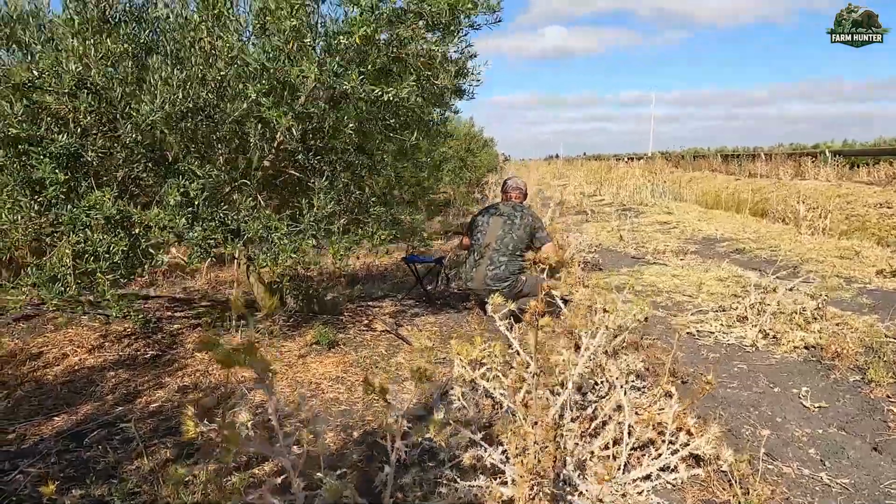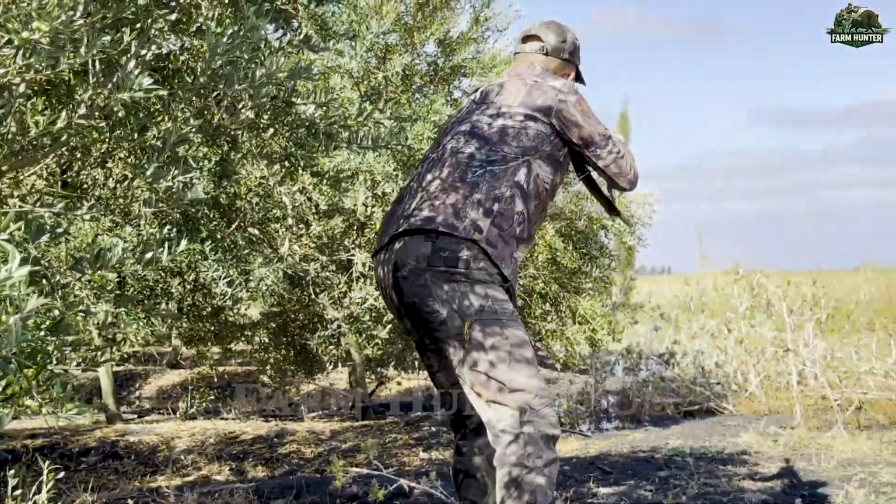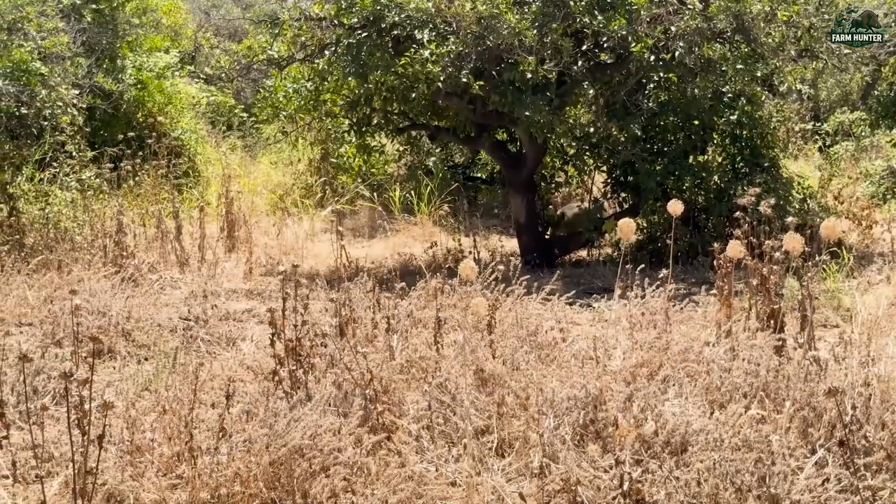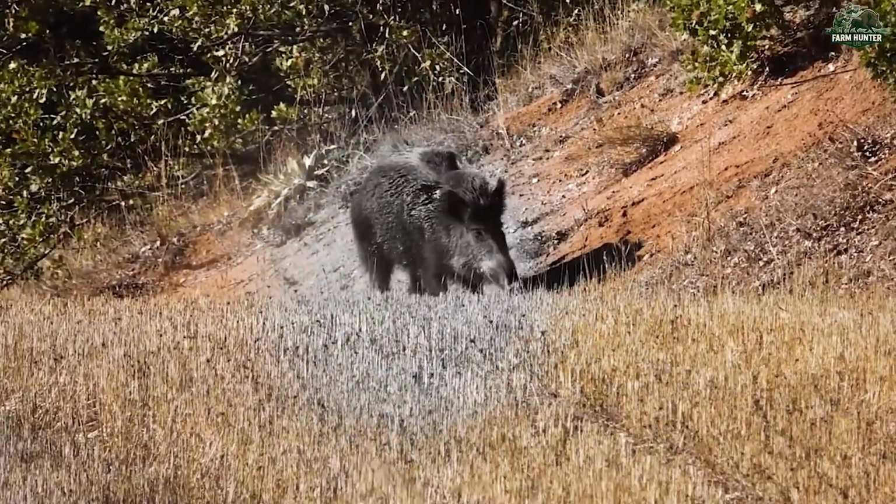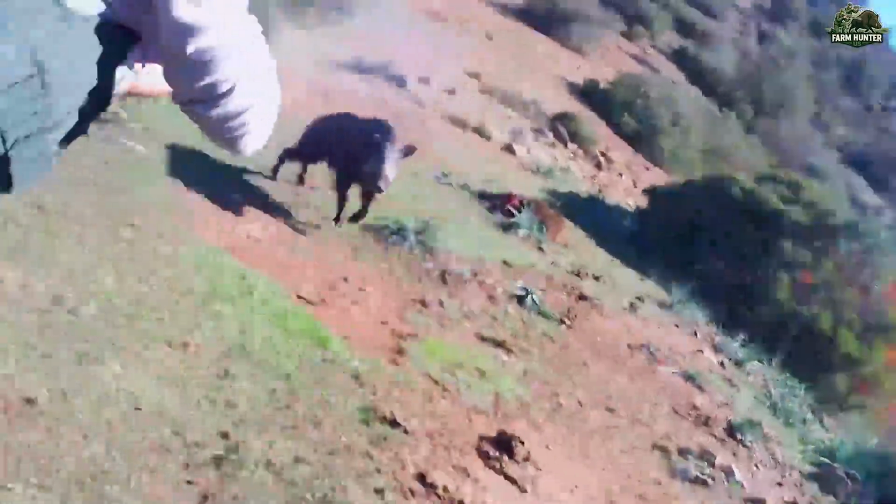In that split second, my friend Eric, who has sharpened his skills over 4 years of dedicated hunting, quickly raised his rifle and fired a precise shot right between the boar's shoulders. The boar collapsed instantly. While this early success lifted our spirits, I couldn't shake off the reality. Such a swift encounter could have easily gone the other way if we hadn't reacted in time.